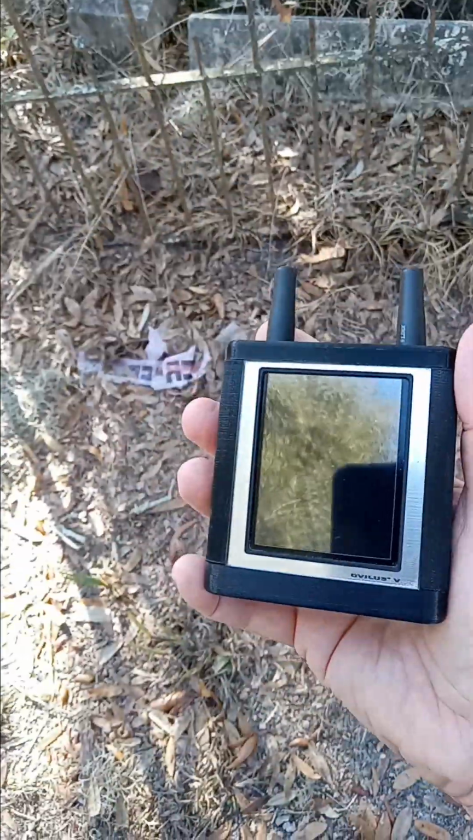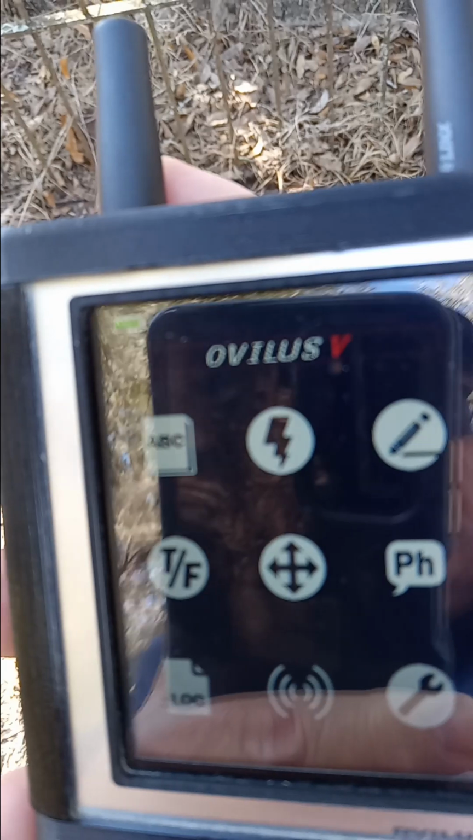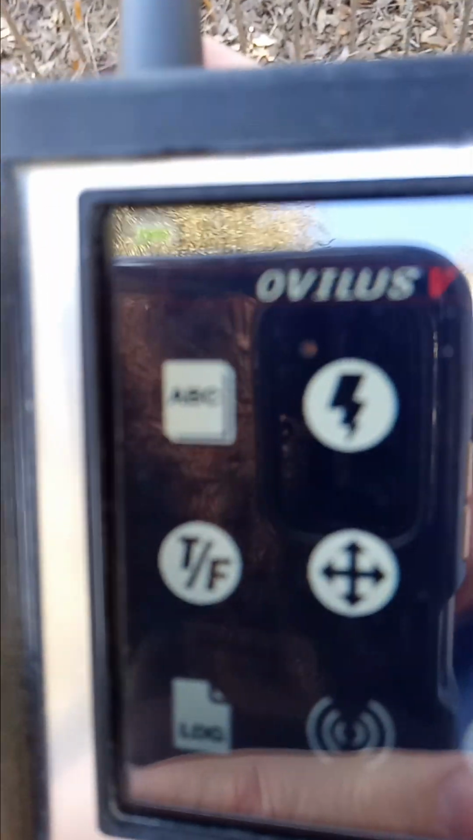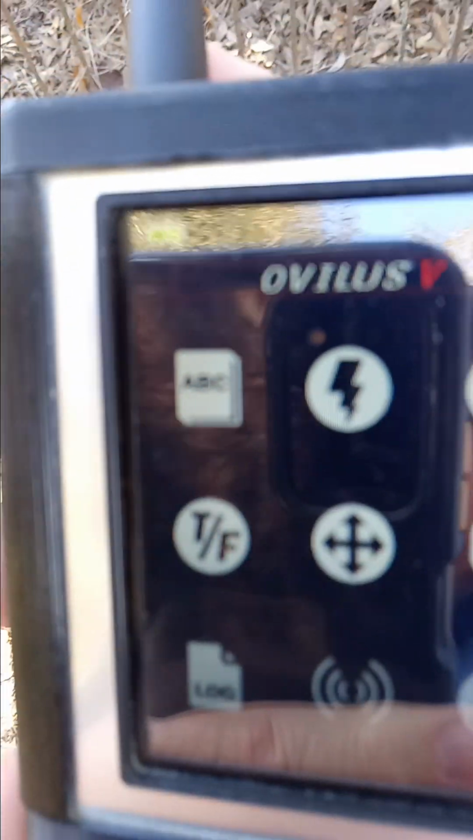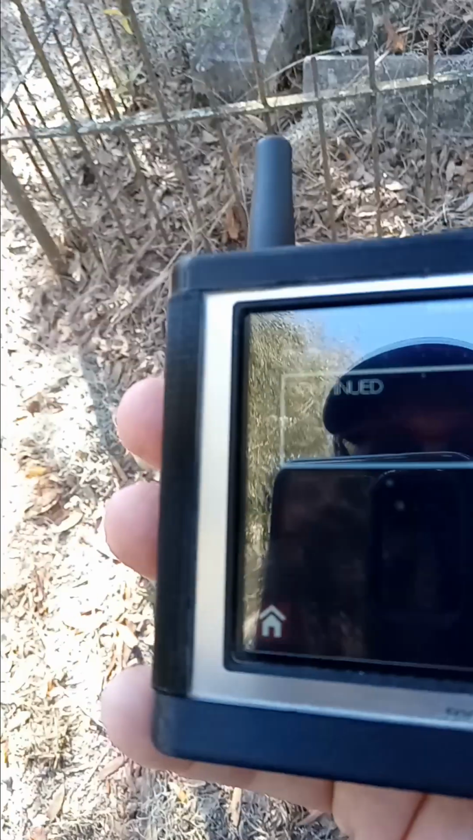I purchased this one from Digital Dowsing. Again, my name is Keith Evans. What is your name? And do you know of any underground room, tunnel, or cave that exists below the Chestnut Street Cemetery? Thank you. Hit the ABC at the top left corner. Hi, my name is Keith Evans. What is your name? Continue. Yes, I'm going to continue with my paranormal research.